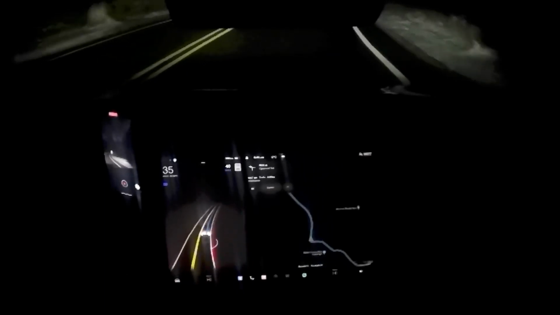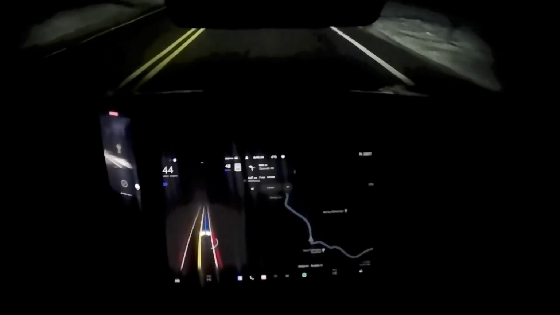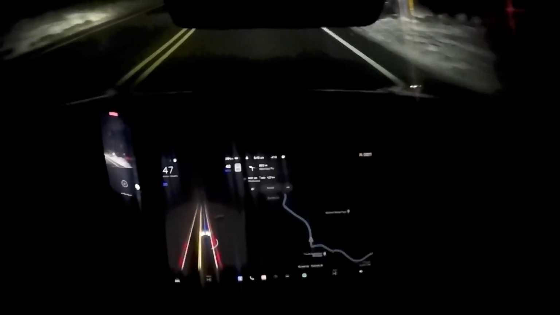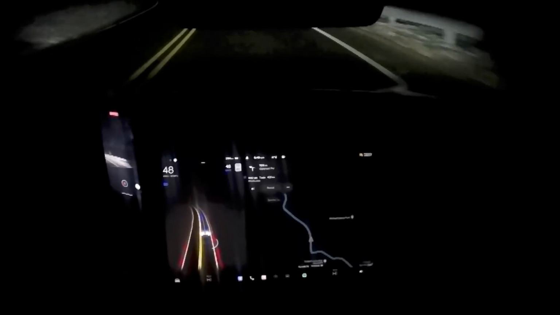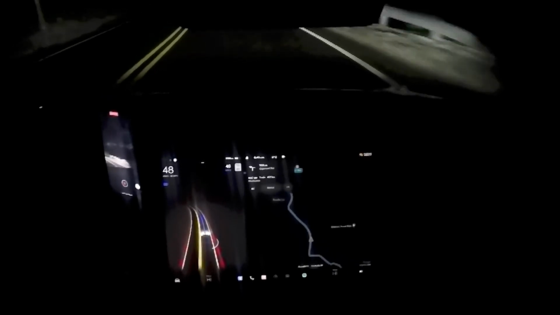So here it is. It's making that right onto a really tiny road, and soon you're going to see a car on the right side in a driveway. There it is, and the car saw it, and there was no problem. So those cars come out all the time.